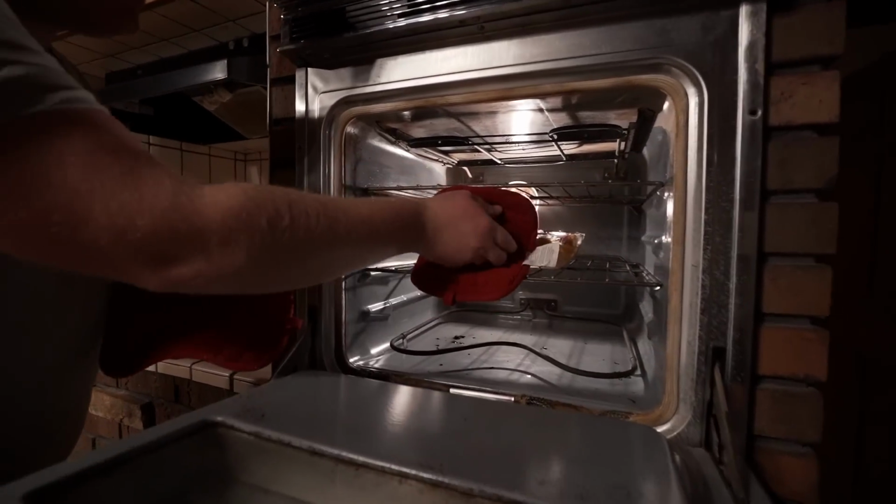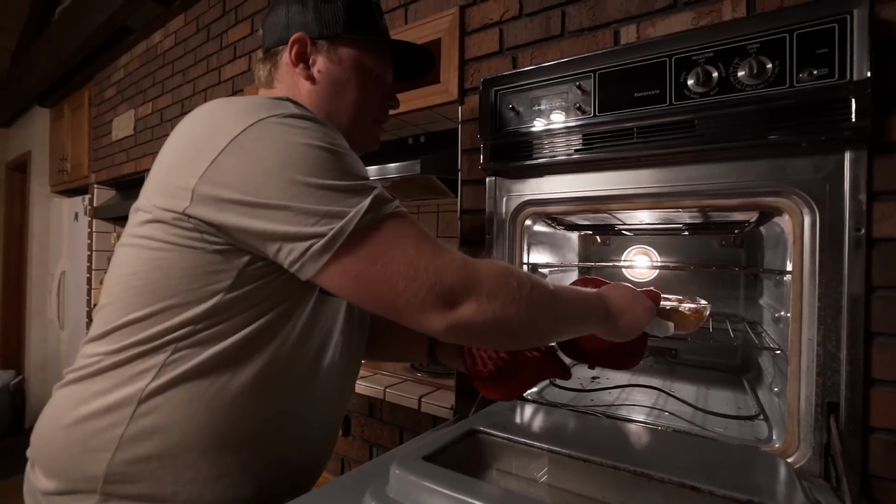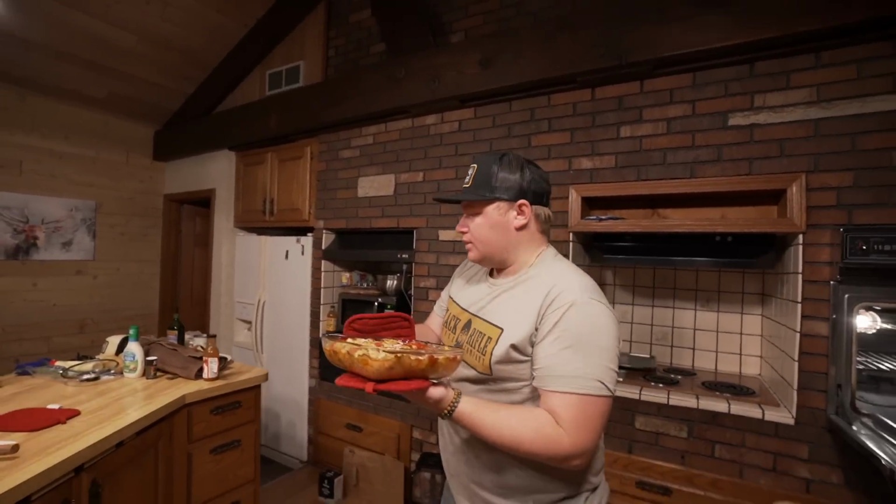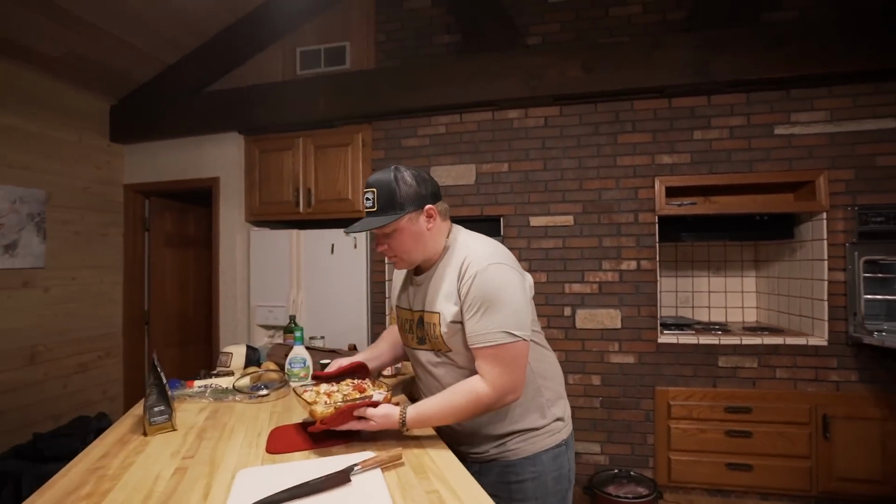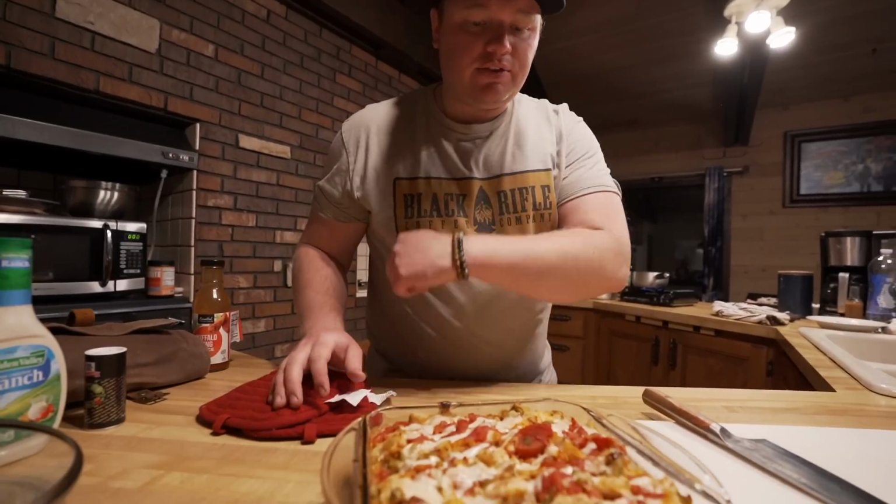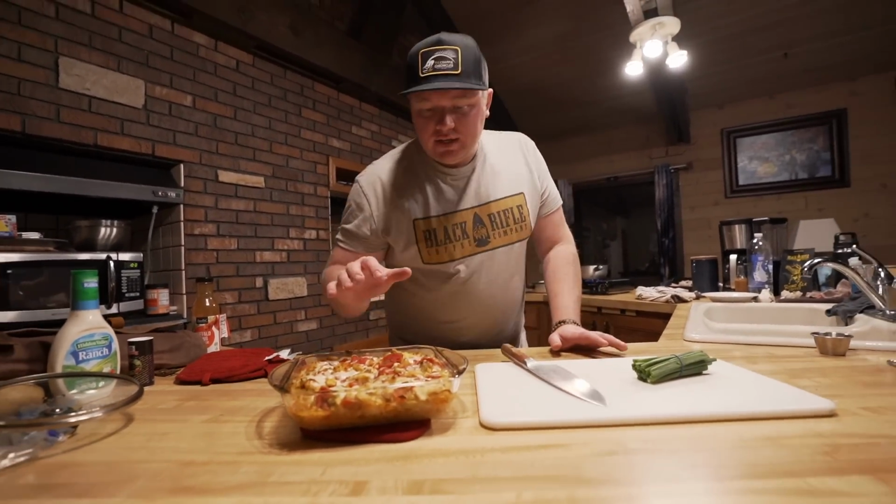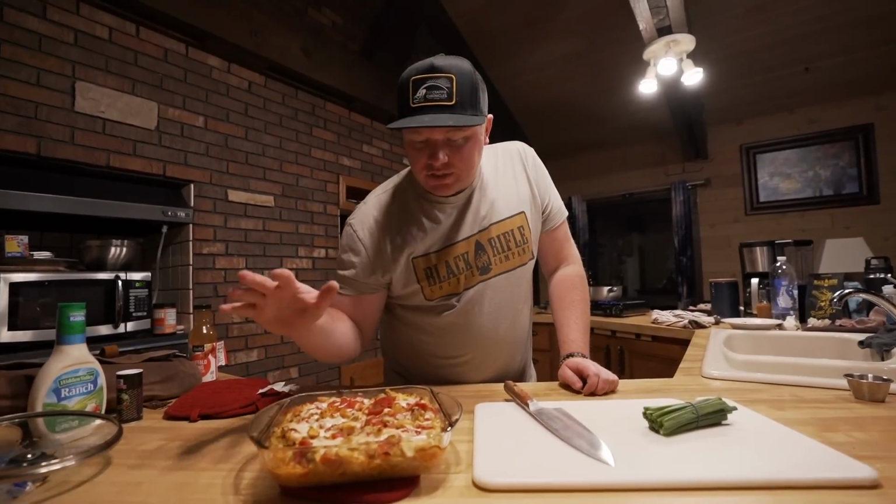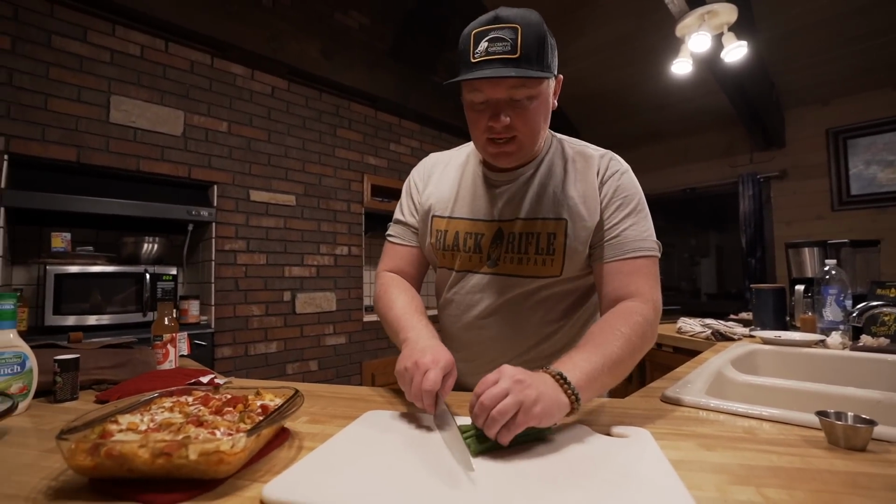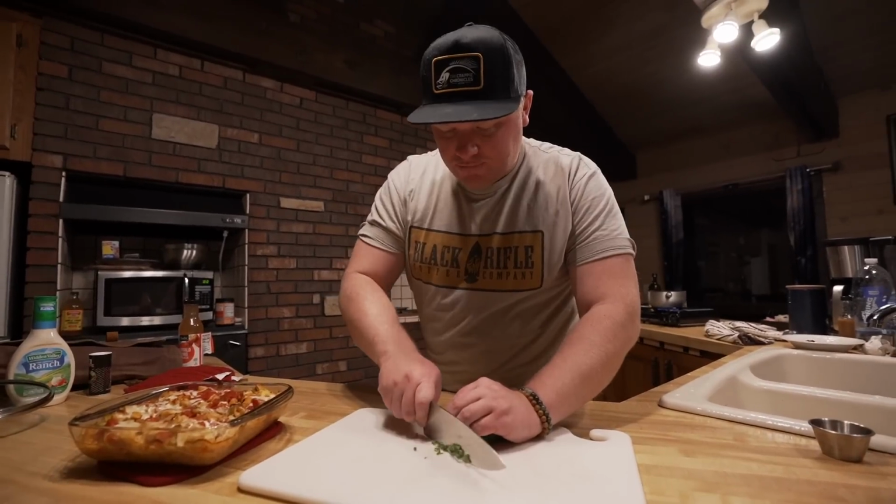All right, this baby is looking really good. All right, let's finish this thing up. So that's been in there for about, like I said, 15 minutes at about 375. And it's looking really bubbly. That ranch actually cooks down really, really nice on there. So what I'm gonna do is I have just those green onion tops from the green onions we used. And I'm gonna just slice them super fine.